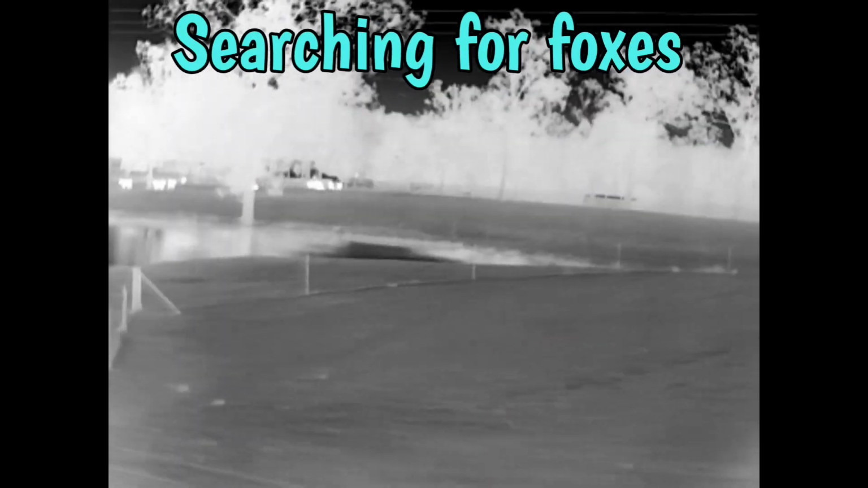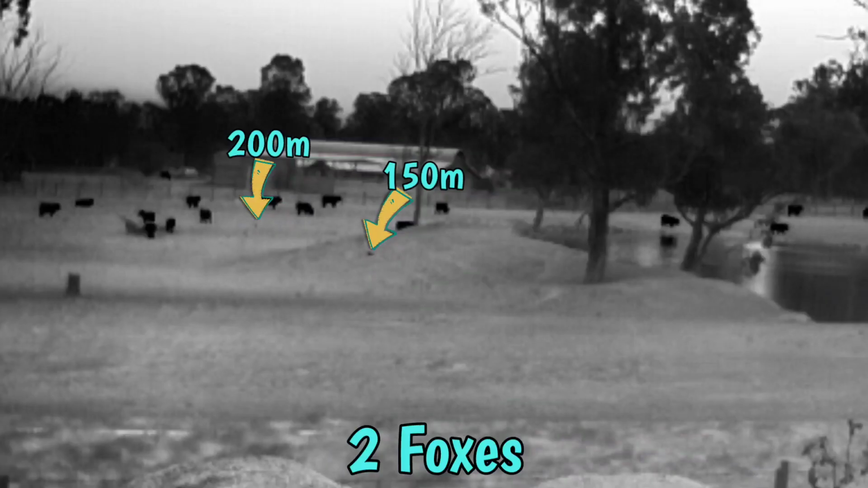I've tested it in all sorts of conditions, on bumpy roads, off-road, in the bush and in the paddock, up to 100 kilometers an hour on the freeway. I've had it out in the rain, the fog, the wind, the sleet, very cold conditions. It's performed flawlessly so far. It doesn't really like fog, but not many thermals do. It degrades the picture a lot.